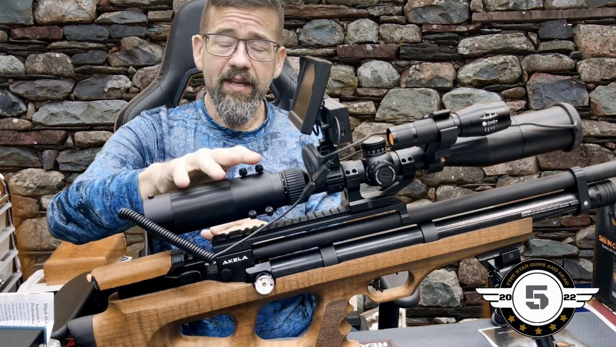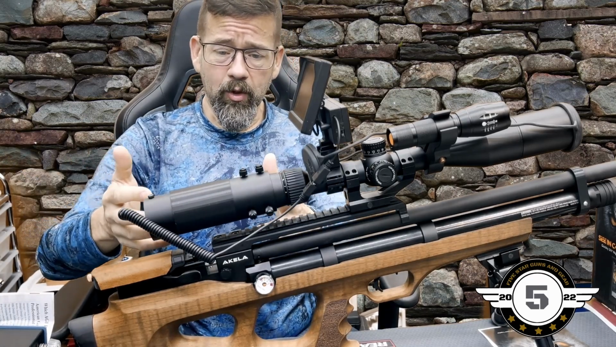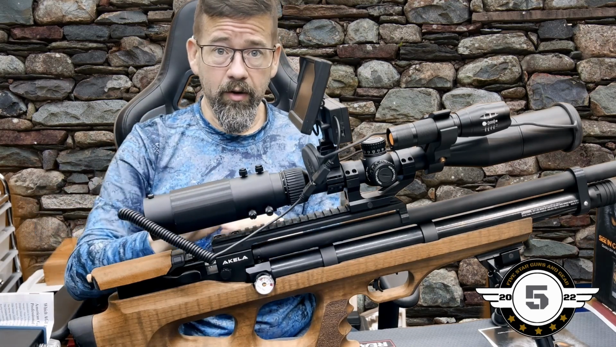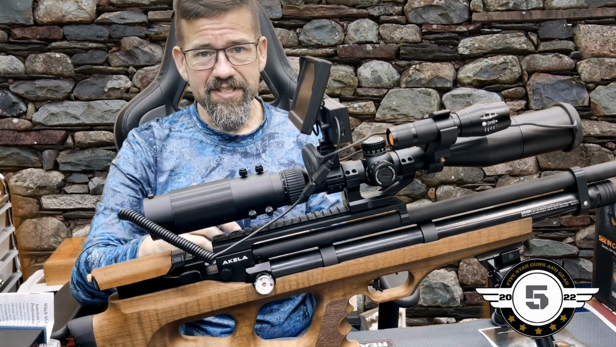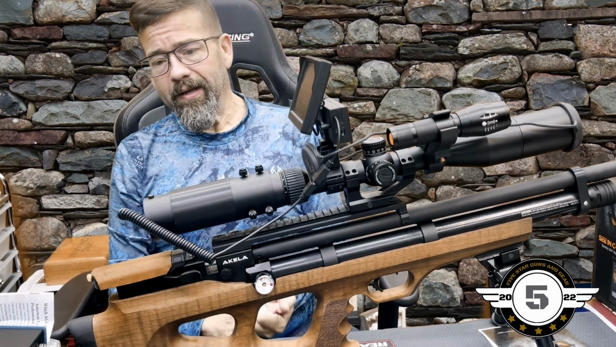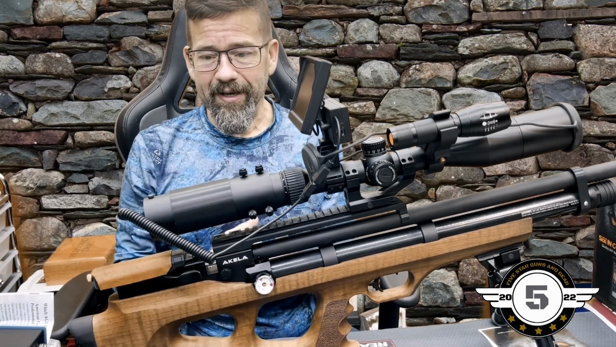I just didn't think it was as solid as this. This, for me, worked out better, and to me it was a more solid mount and worked out better across all the scopes I tried it on. So I like this setup better. I know it doesn't look as slick and it doesn't look as neat as the other mount, but this one, in my opinion, is the better mount. So you're going to have to see what works on your gun, on your application.